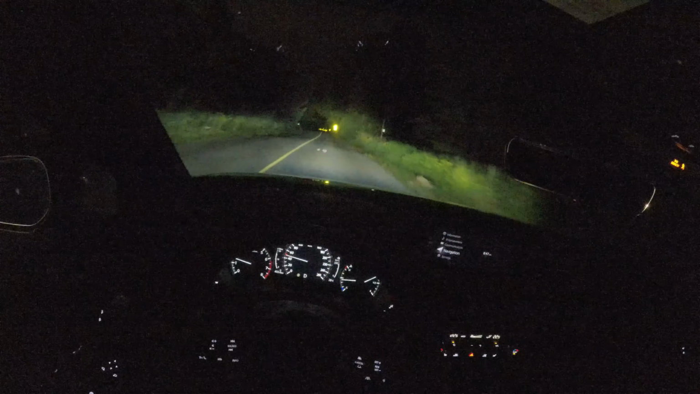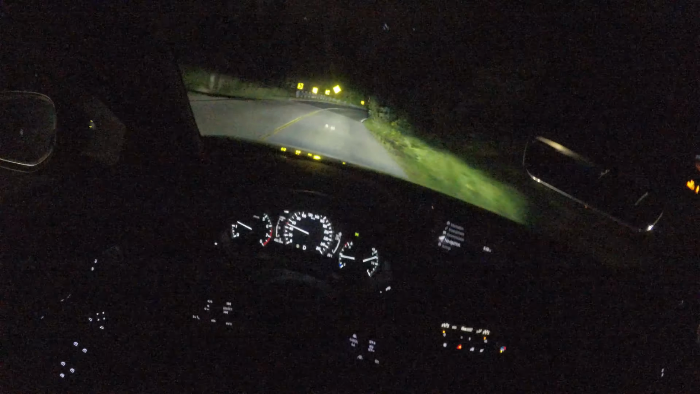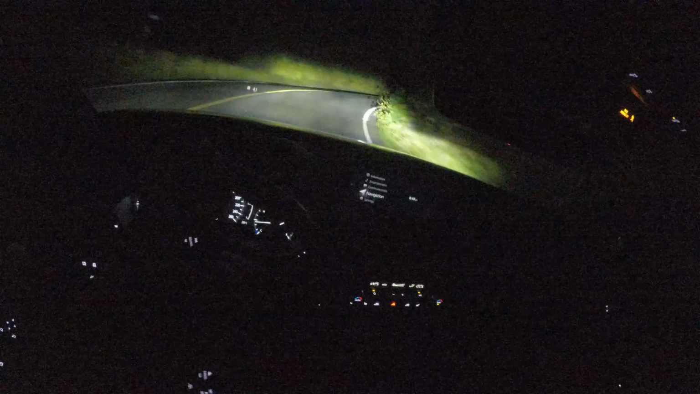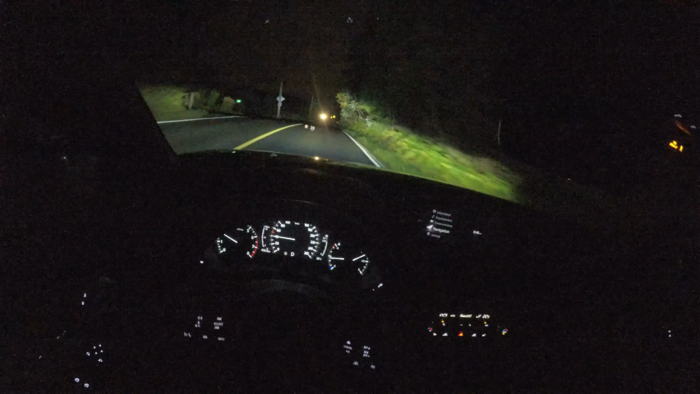All right. Now you should be able to see the lights turning in. Yeah, there you go. Especially in this corner, it's really helpful. It's a great feature. I love it. Absolutely love it. Probably one of the best headlights I've seen so far. Although next week's Mercedes has some really cool high beams.